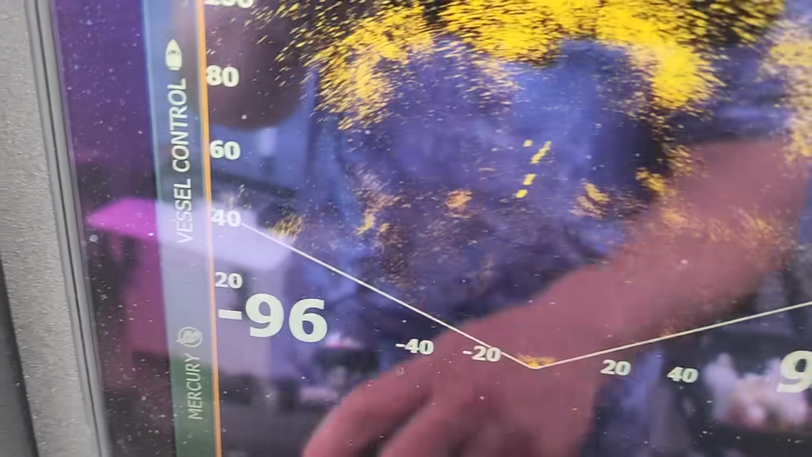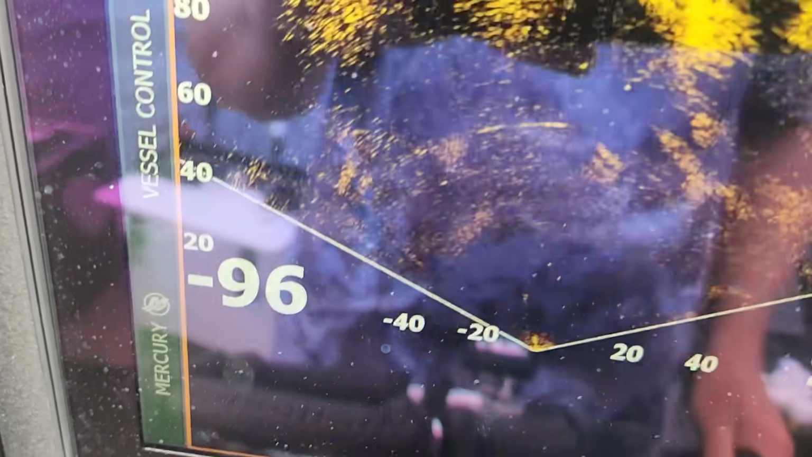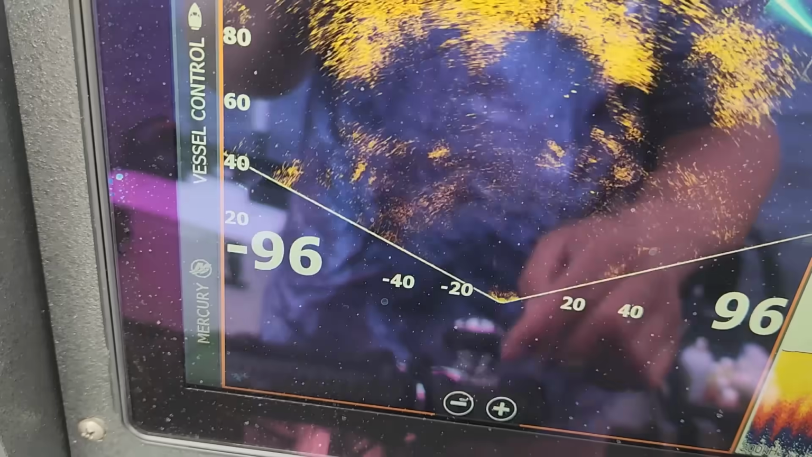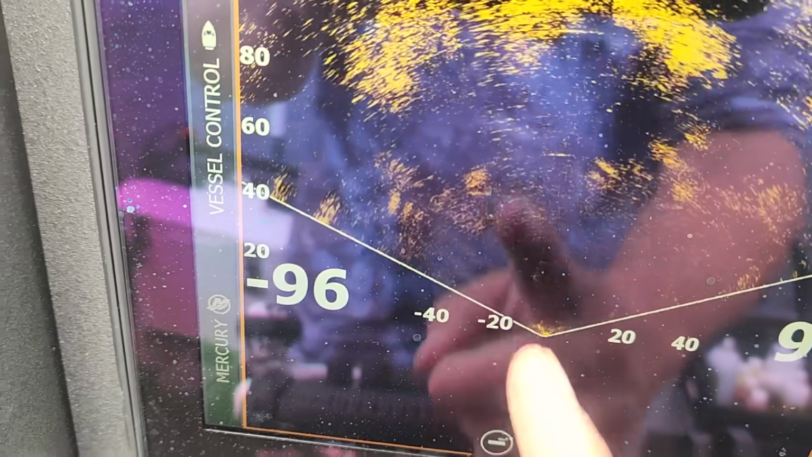Oh, there goes some right there. Come on, go find my gear. Go find it, boys. See how they're slipping right on by it? It went right by my flasher. Didn't even care. These fish are moving. They are trucking upriver.